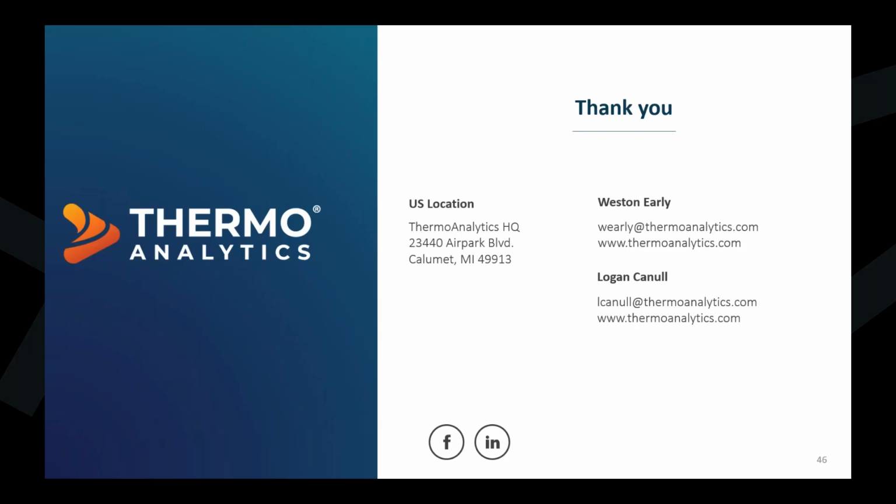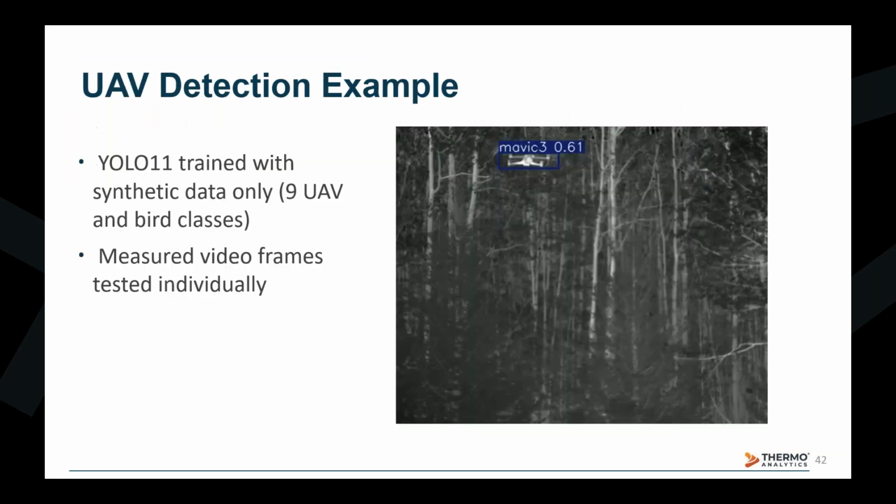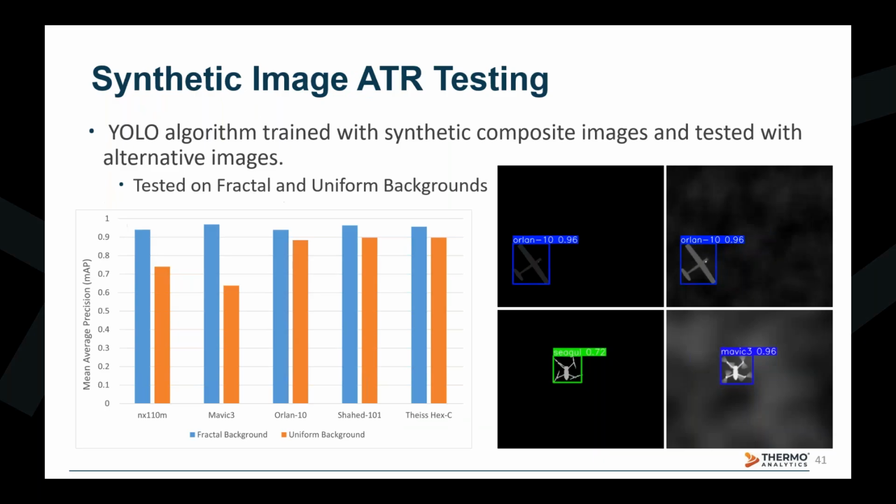In slide 41, why is the drone better detected in the fourth image than in the third, when one has blur background and the other has no background? Yeah, so I think the main reason is the algorithm that we tested was tested on a composited data set that included rotor blur.